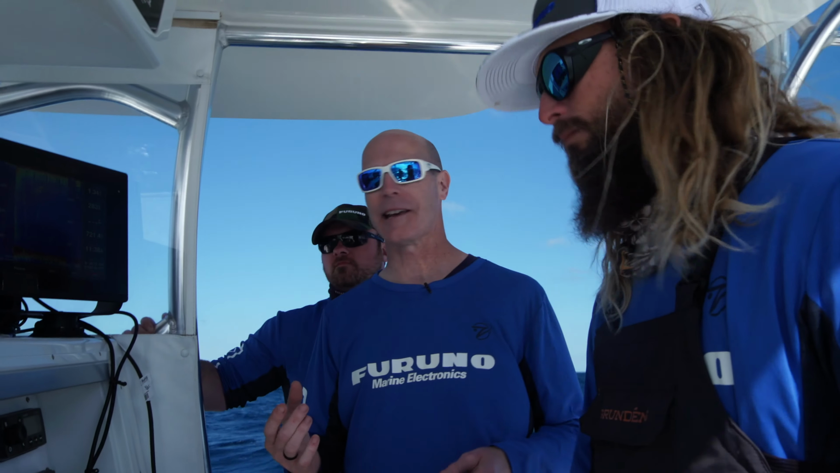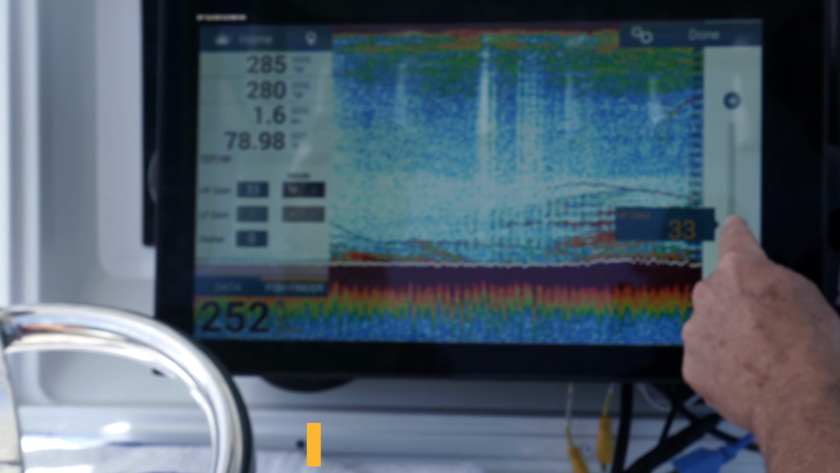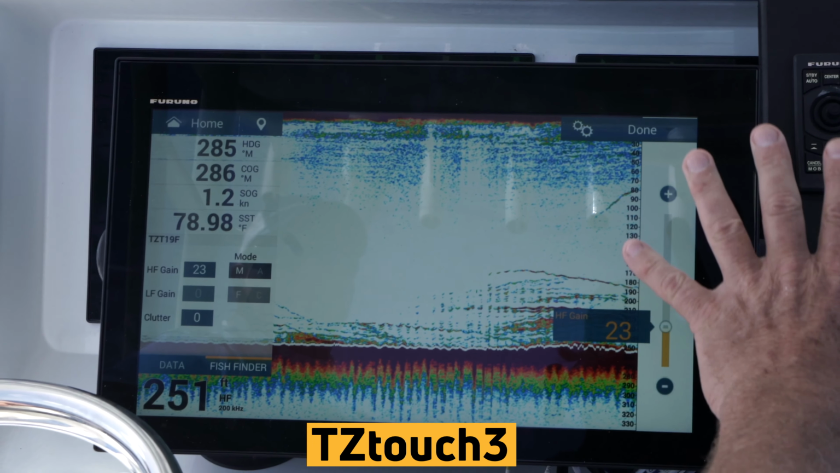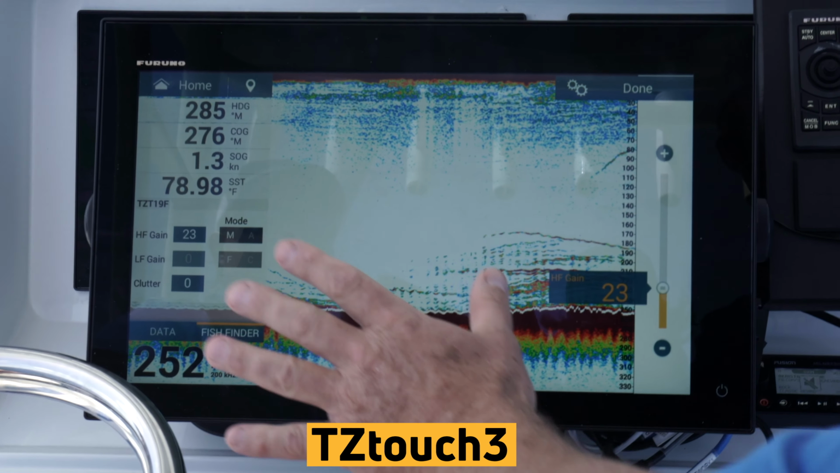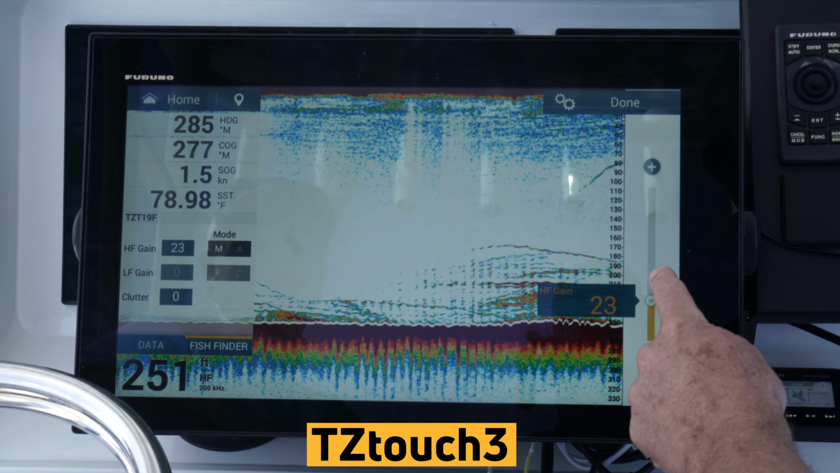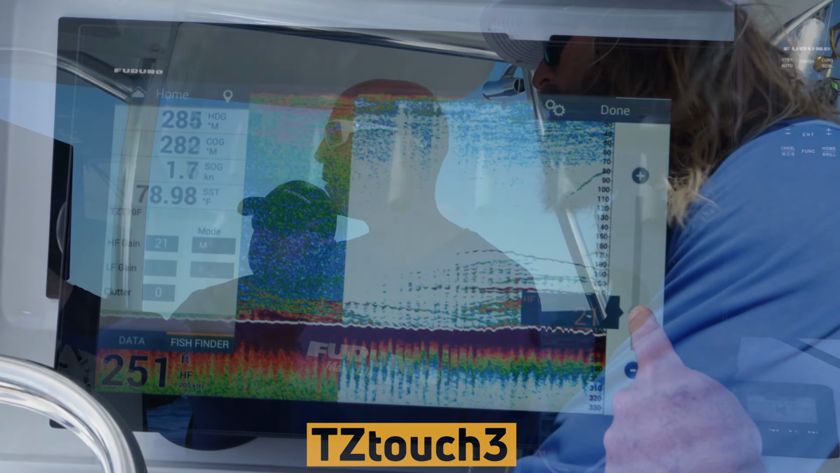On Furuno fish finders, we have something called post-processing gain, which means if I go in and make a change to gain, it makes it on the screen I'm seeing and everything we've seen so far. Sure. So it's essentially post-processing, just like you're doing a video. Yep. And I see that System A also has that feature, so what I want to do is show you guys how it works.